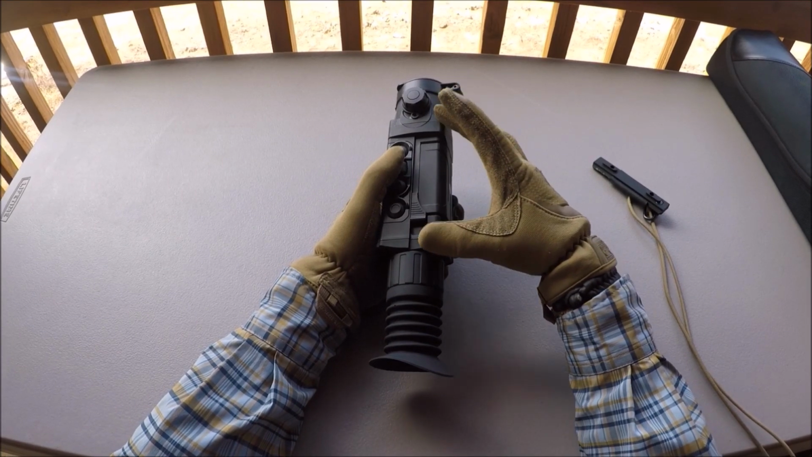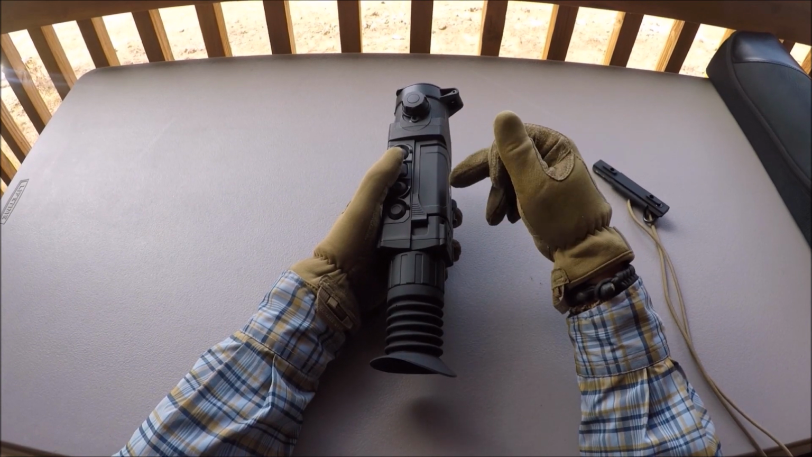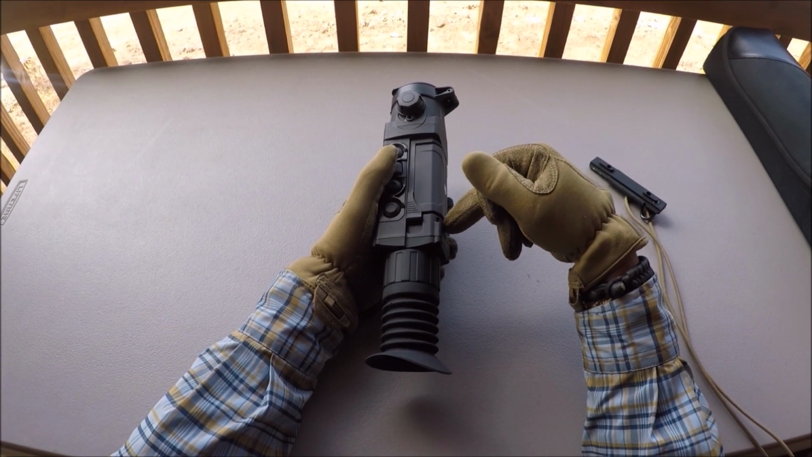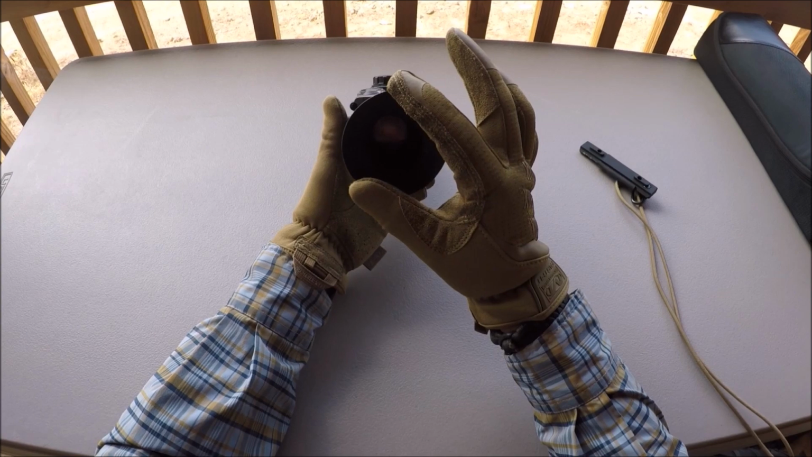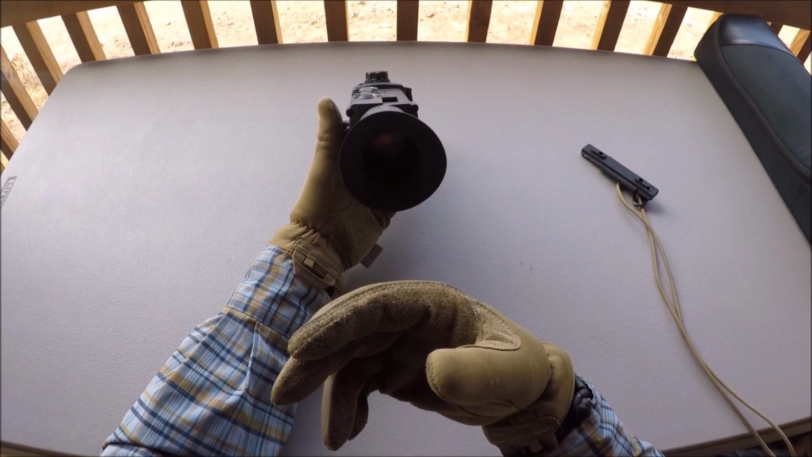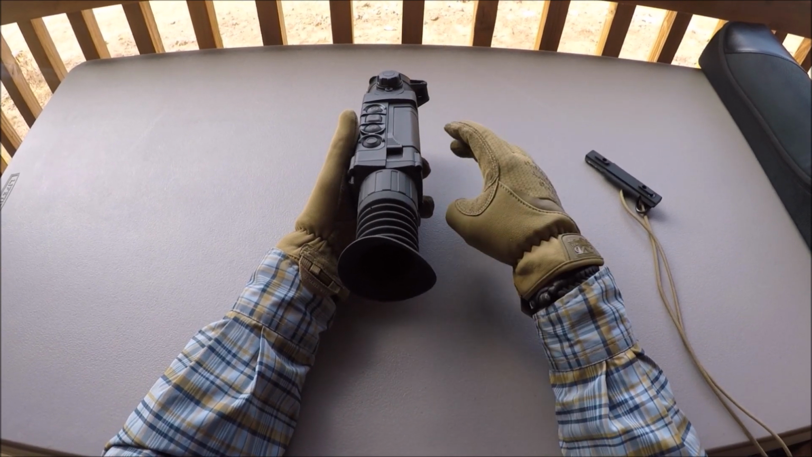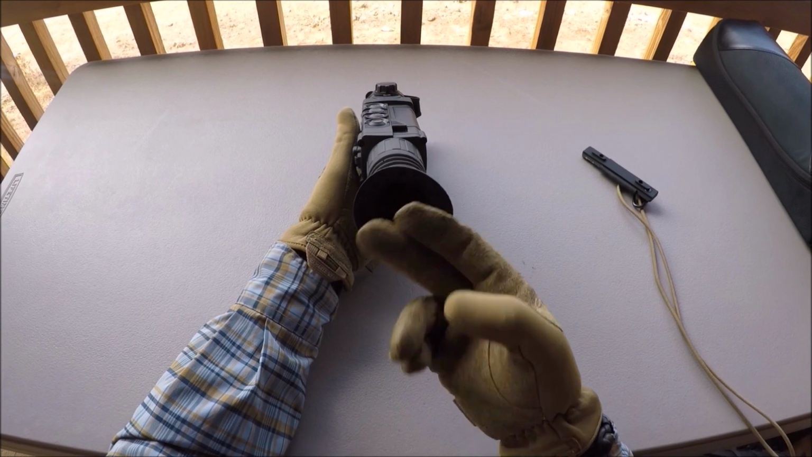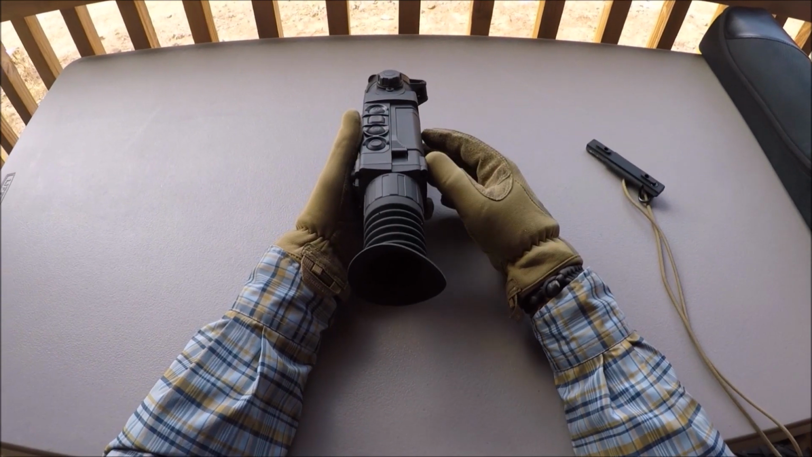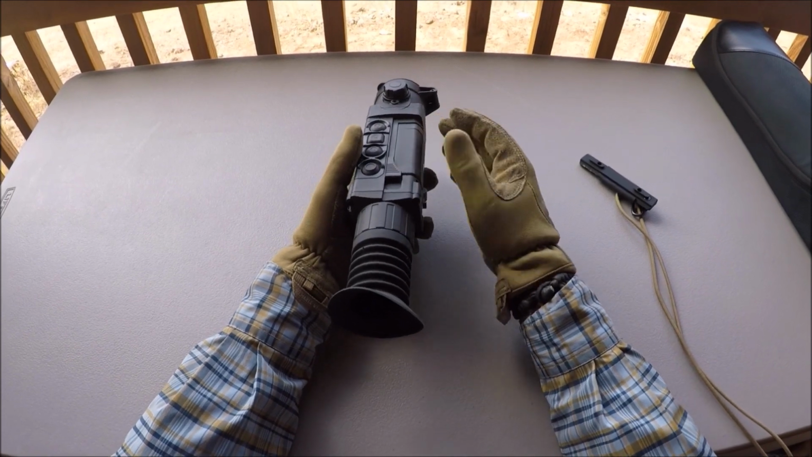Just be prepared with this device that if you're using it scanning around or on a weapon mount, be prepared for this thing to nuke itself. The eyepiece is not shuttered, so you're always getting light coming back from the eyepiece splashing back at you. Since I use this handheld a lot and I have it hanging from my neck, there's always light coming back up and hitting me in the face. And when you're in the middle of nowhere at night, it's just really obvious, especially when it's really dark with no moon.